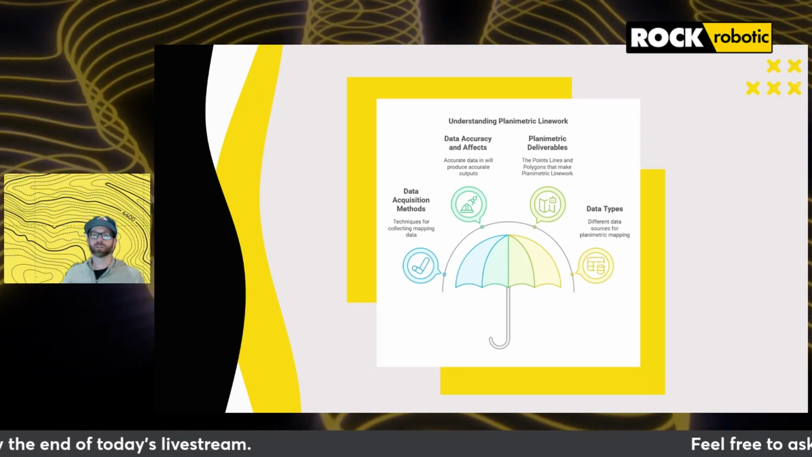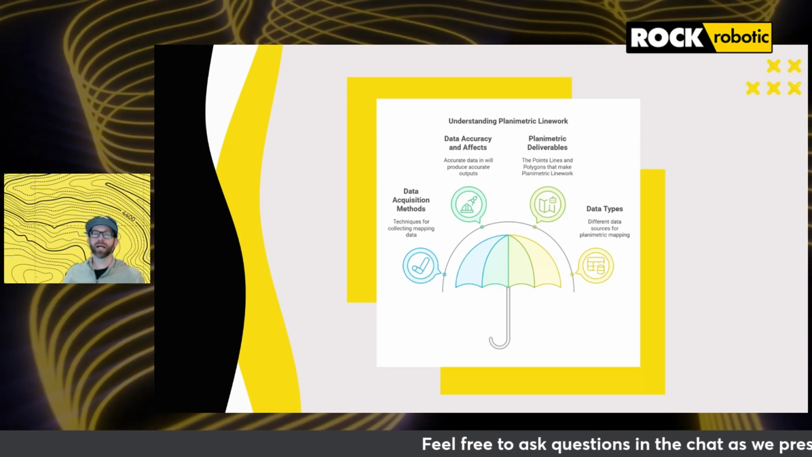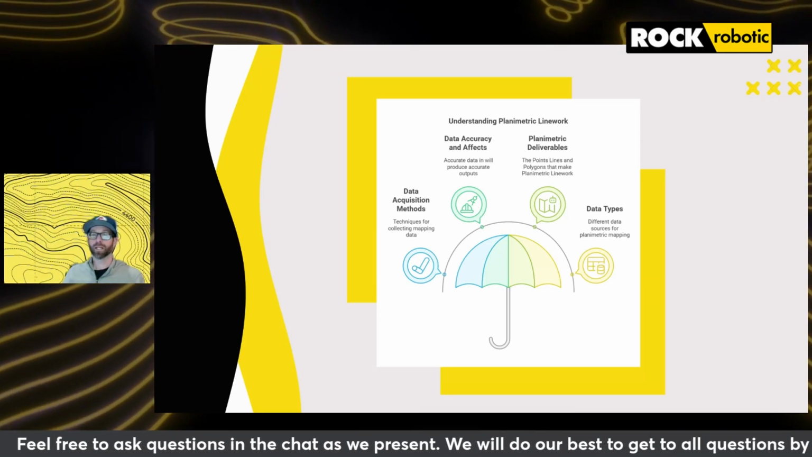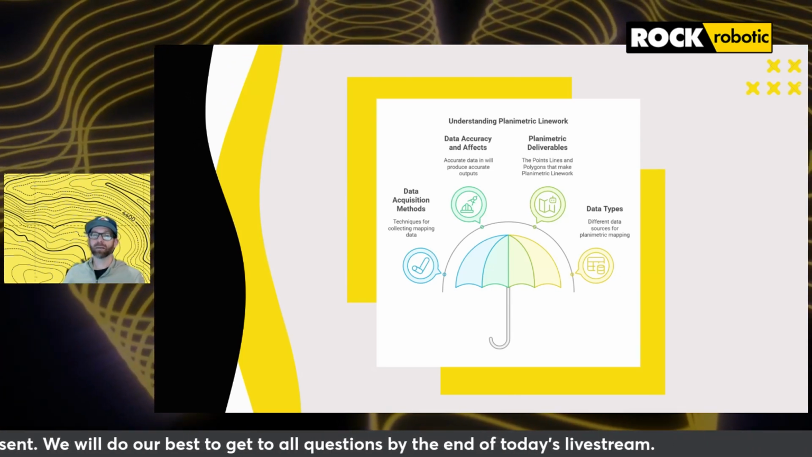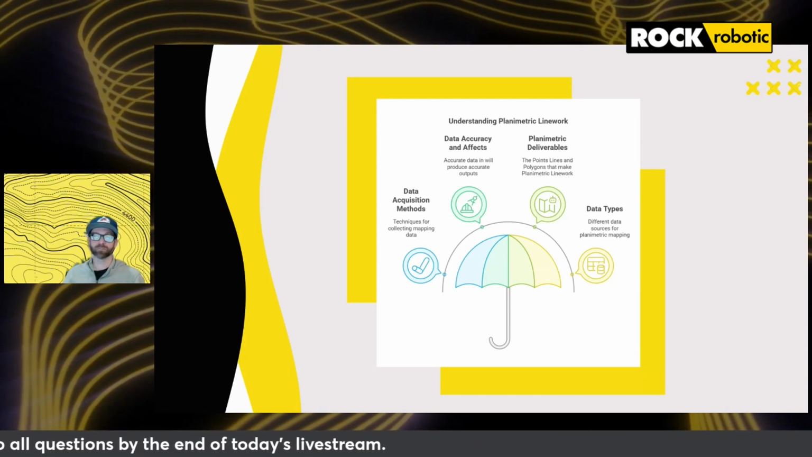Planimetric line work is a crucial component of mapping and surveying, yet its intricacies and importance can sometimes go unnoticed until a project demands it. And incorporating planimetric line work into your surveying project ensures a high level of accuracy in data capture and helps prevent oversights in project planning and execution.